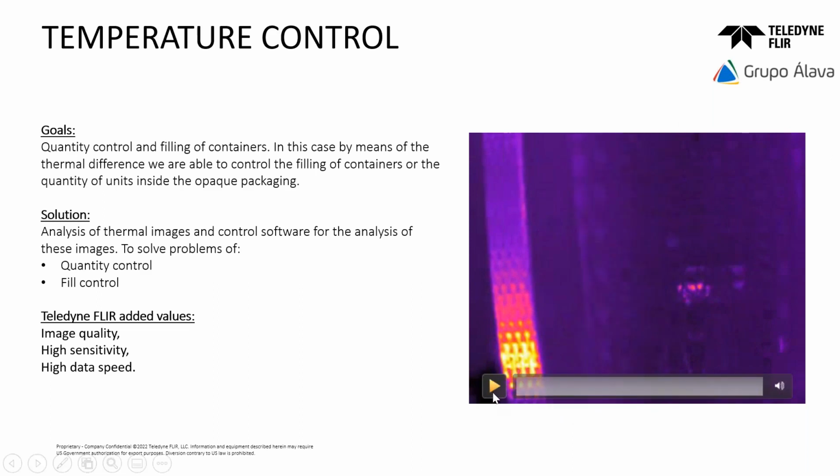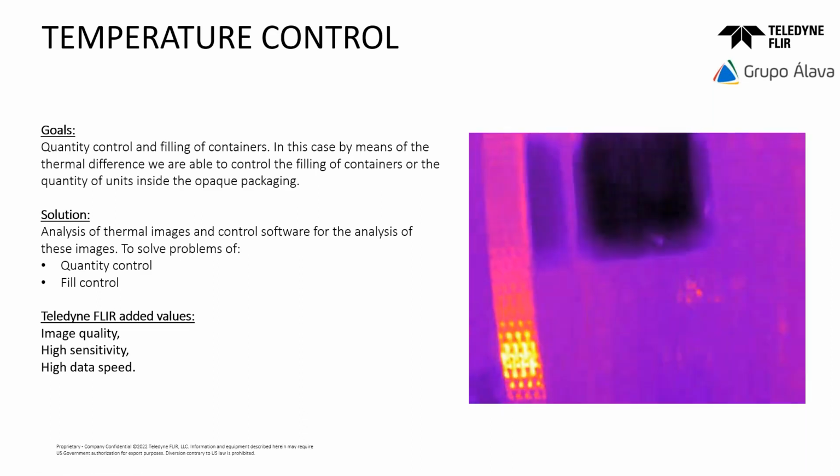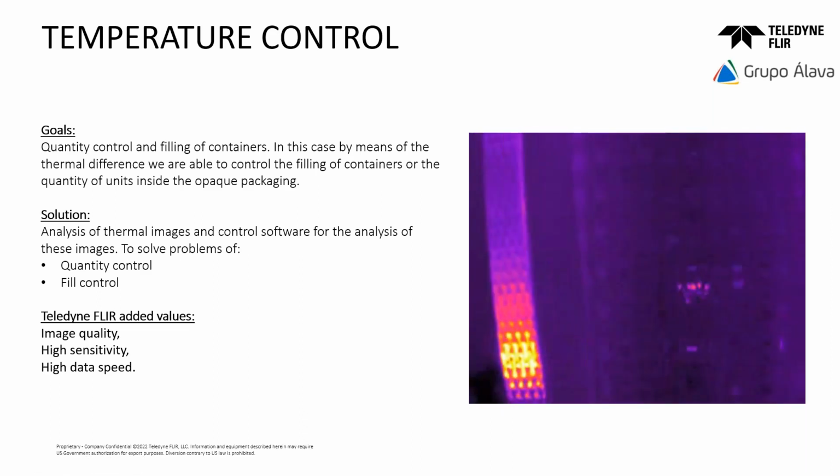The solution that we offer in this case is to try to see inside the containers. It's not that we have X-ray in the camera. By using thermography, we can see how the surface of the container is heating or cooling. So we can see inside.